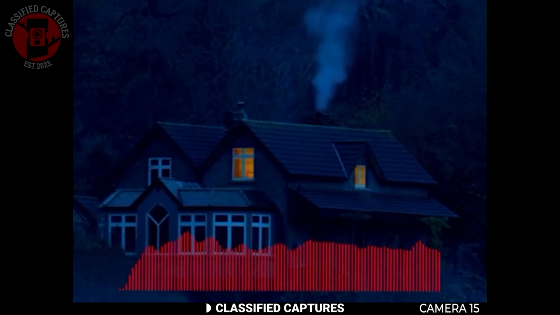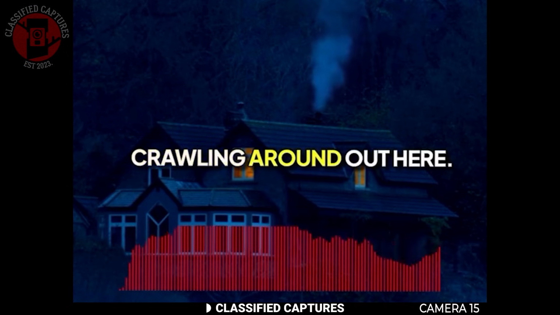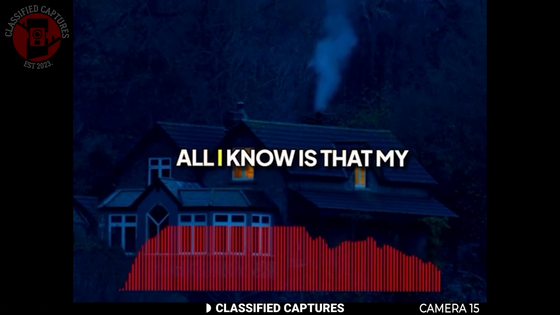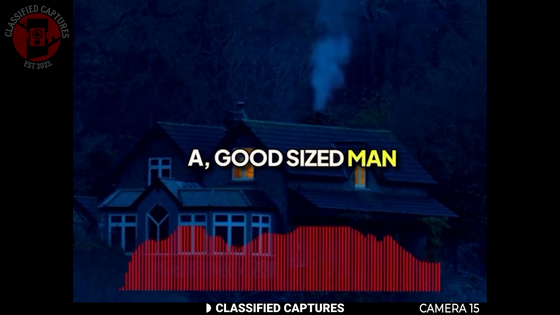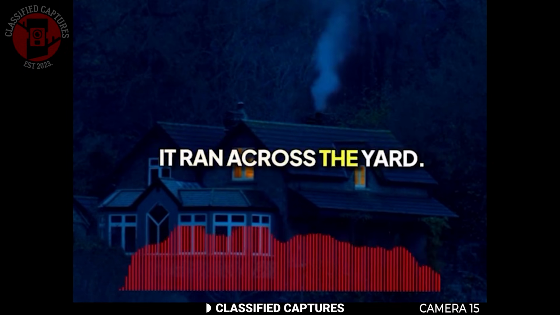What are you reporting? We got someone or something crawling around out here. Did you see what it was? Was it a person or an animal? I can't tell. All I know is that my central light came on, and I just happened to glimpse this thing running across the yard. A good-sized man or something. It looks like a man. I don't know what it was. Just that it ran across the yard.